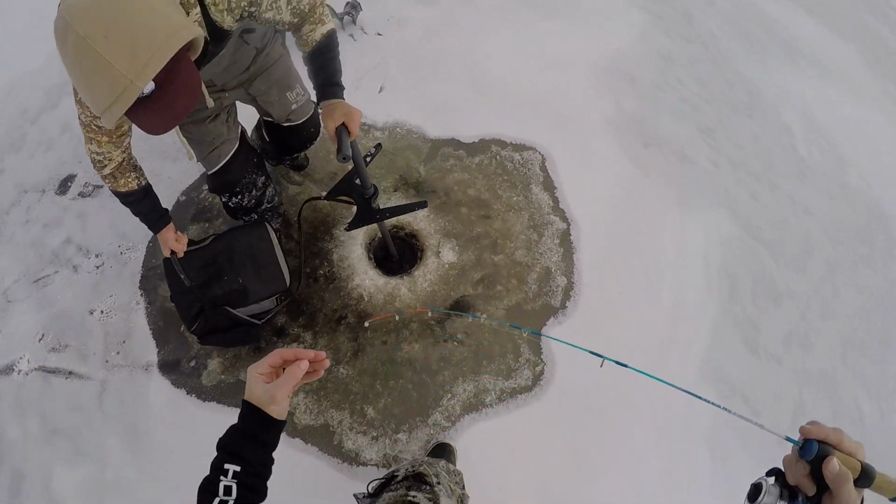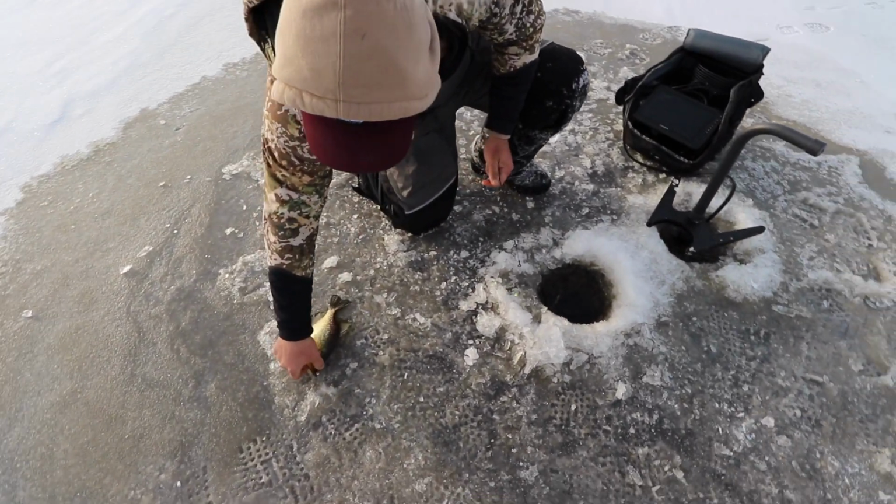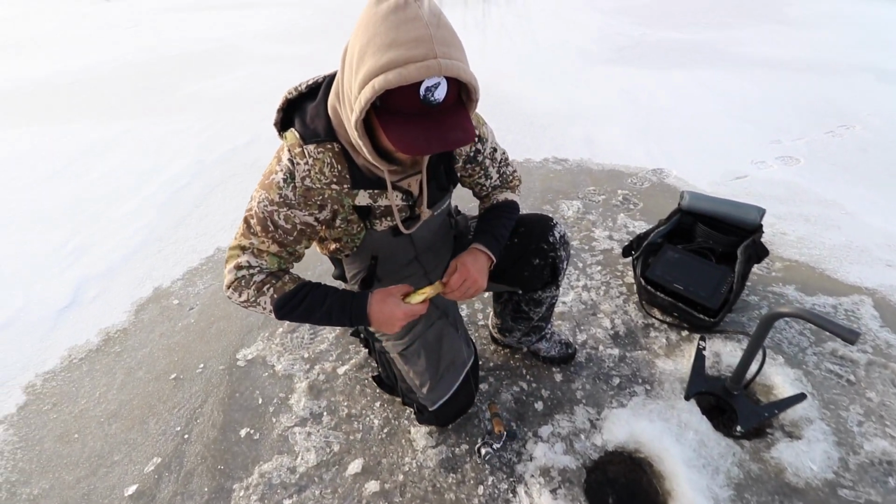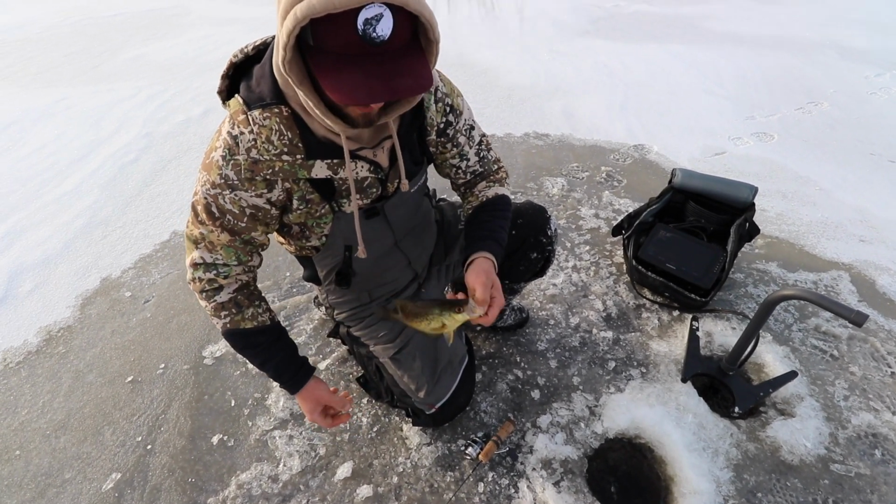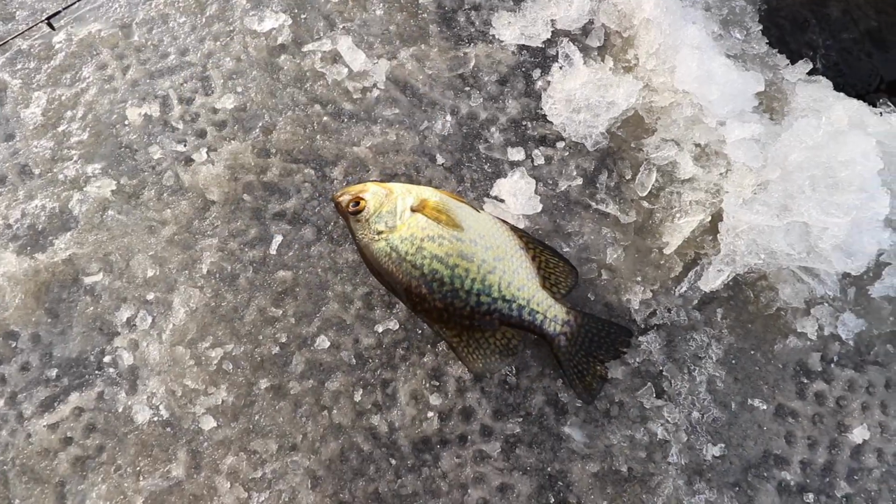Crappie hunting at its finest. I was telling Landon, fight it slow, fight it slow. Literally pulls it out. Guys, it's not a giant, but it'll do. It'll still feed. It'll still feed my belly.